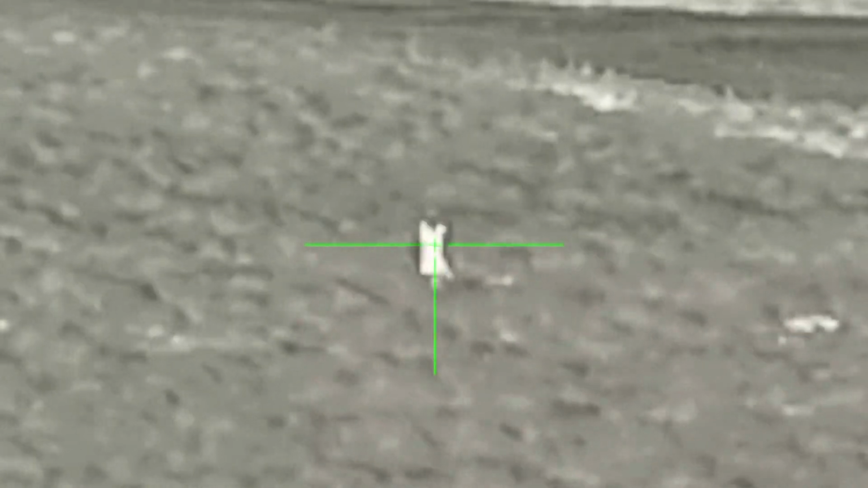Unfortunately, at the point I decided to shoot, I had a bullet misfeed. I struggled for quite a few seconds trying to get the bullet back in the chamber. And luckily, right as the coyote was about to leave, Randon finally took a shot. My gun is jammed. My gun is jammed. Just get ready to fire.